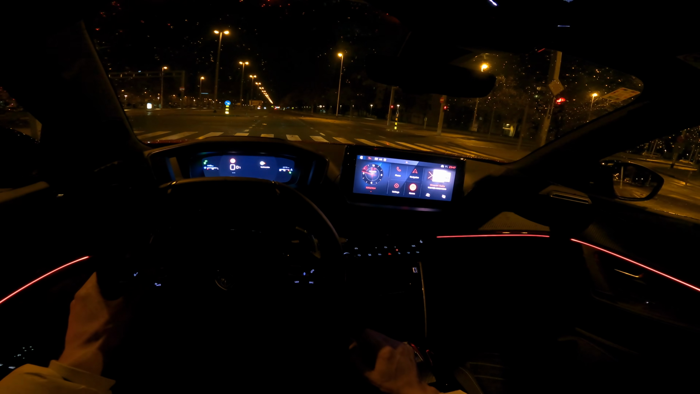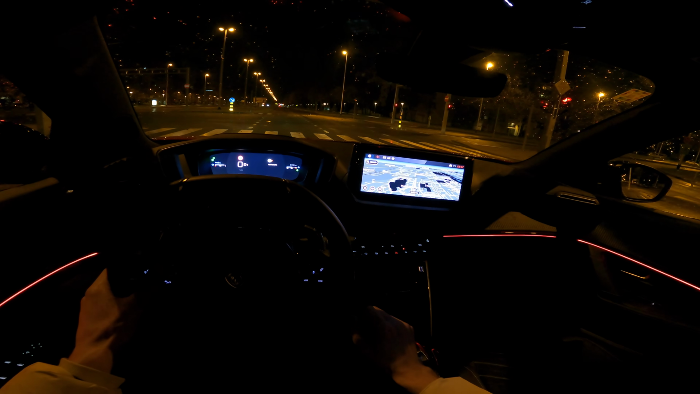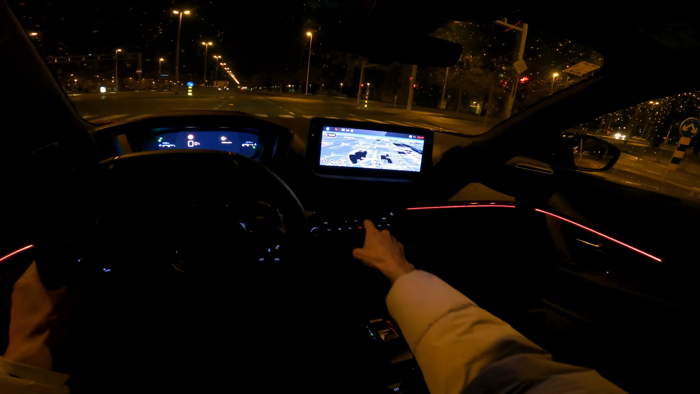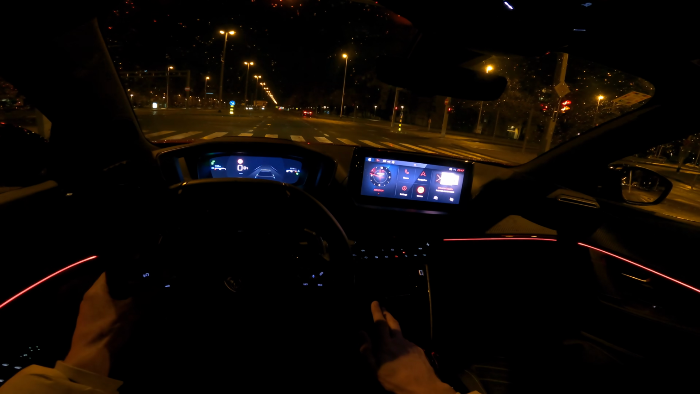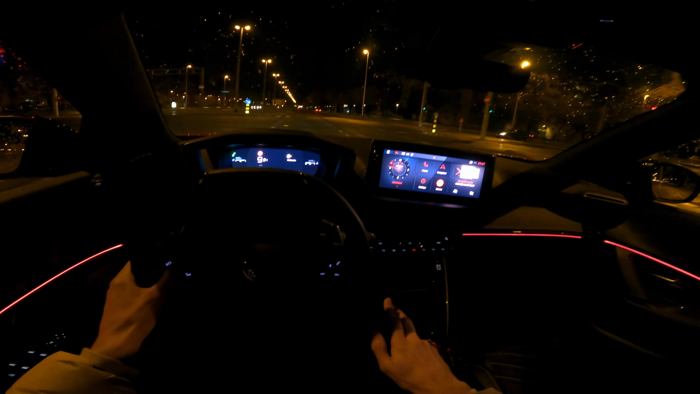Oh, it went away. That's kind of odd. Let me see if it comes back if I go back to navigation. No. Okay, for some reason, not sure why, it decided to remove the navigation. Okay, let me just see if I go back to it. Red light. Okay, for some reason it removed it.